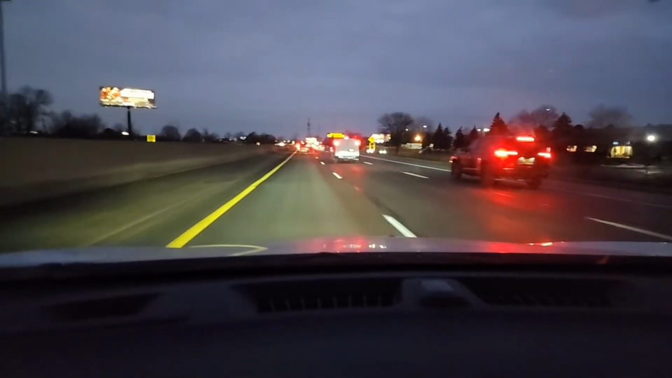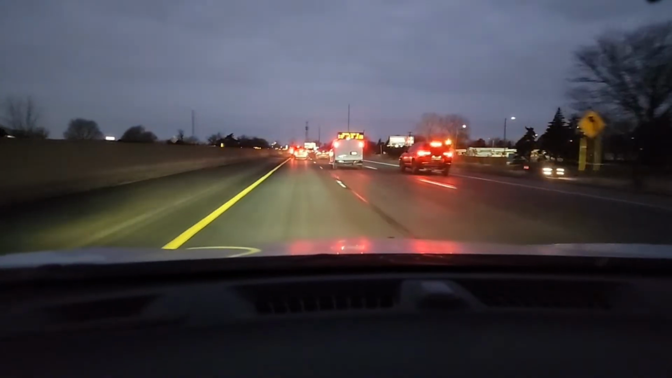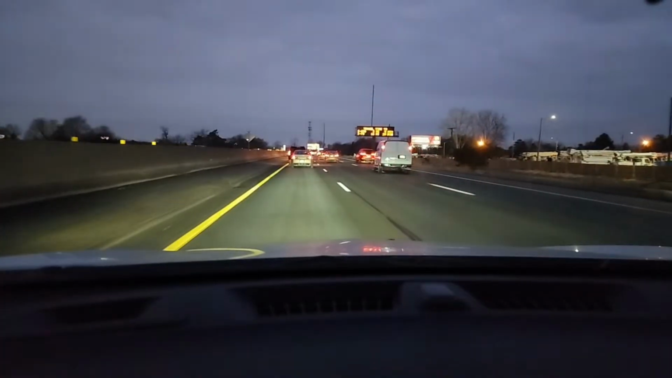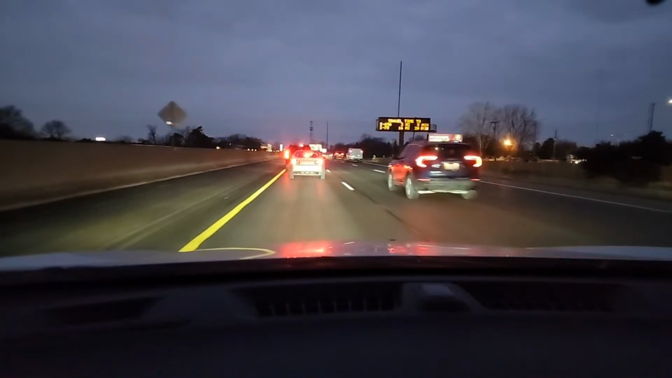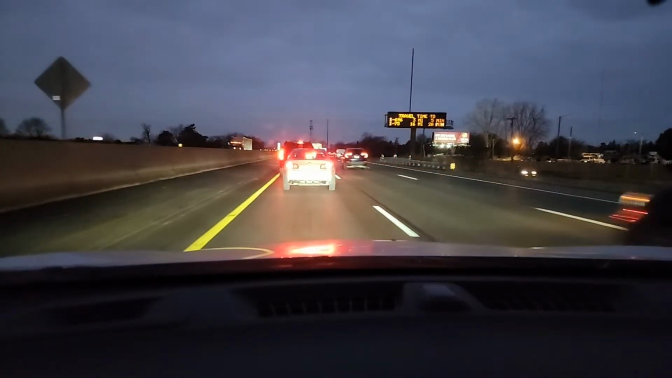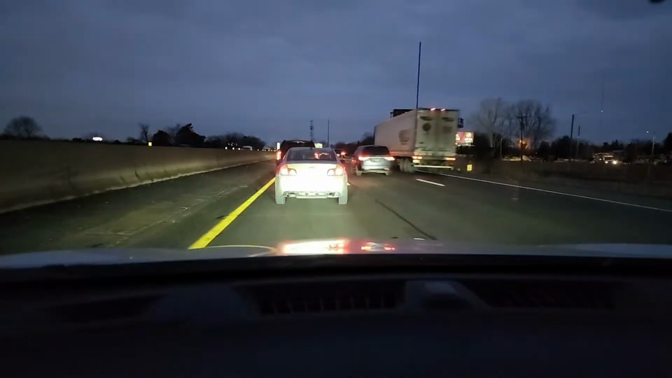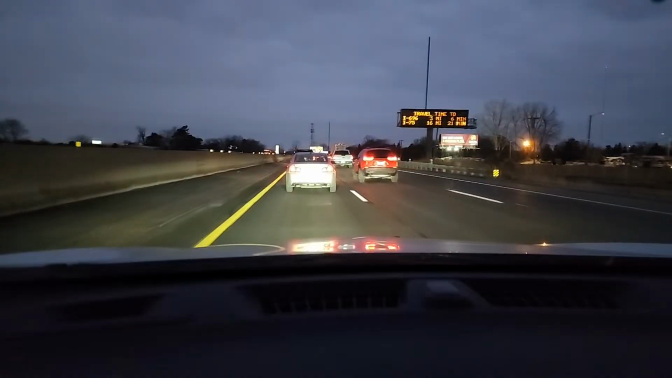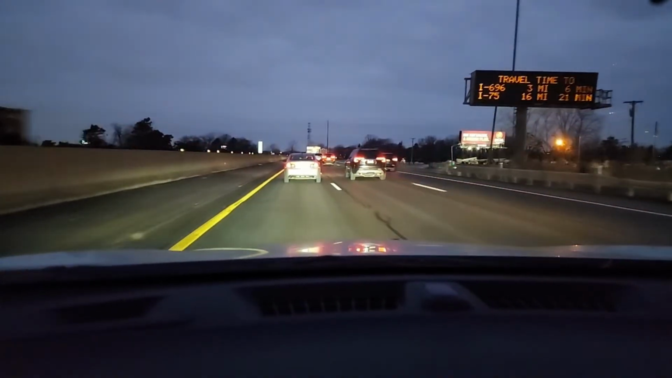I'm looking at the message board. I'm looking for debris on the ground. Something's going on because we are on the expressway. This is a limited access. We have to take a ramp to get on, a ramp to get off. We see the rear of the tires. I'm just trying to be patient, settle down, and take my time.